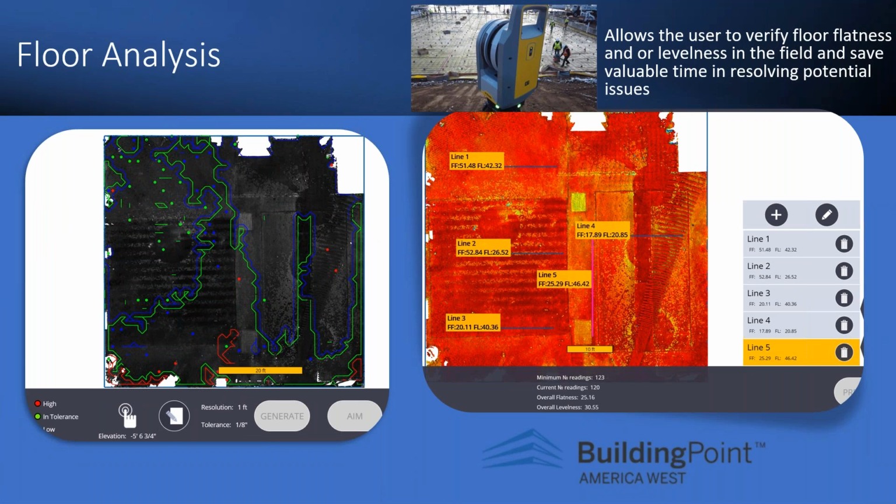Another great example is floor analysis. Being able to scan a concrete pour and right then and there in the field run some FF and FL numbers so we can figure out what the floor flatness or floor levelness is. Once again, directly in the field, it takes several minutes to do this. Next.